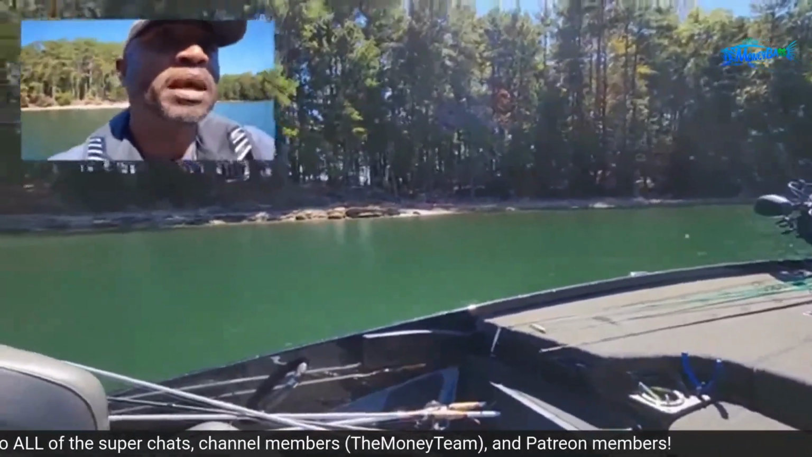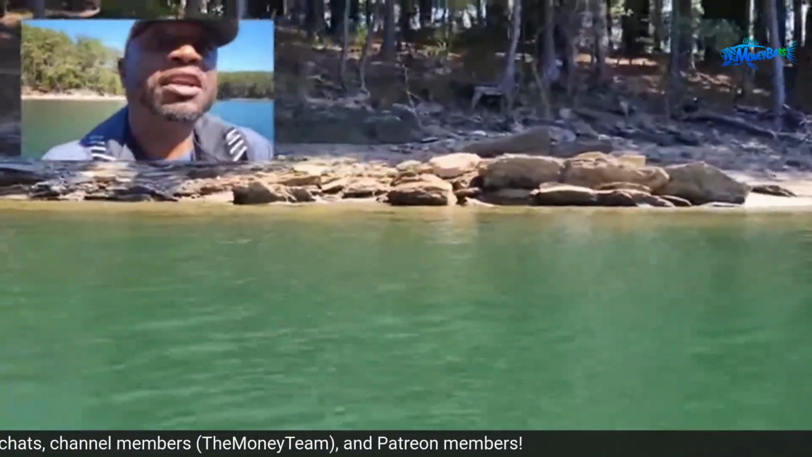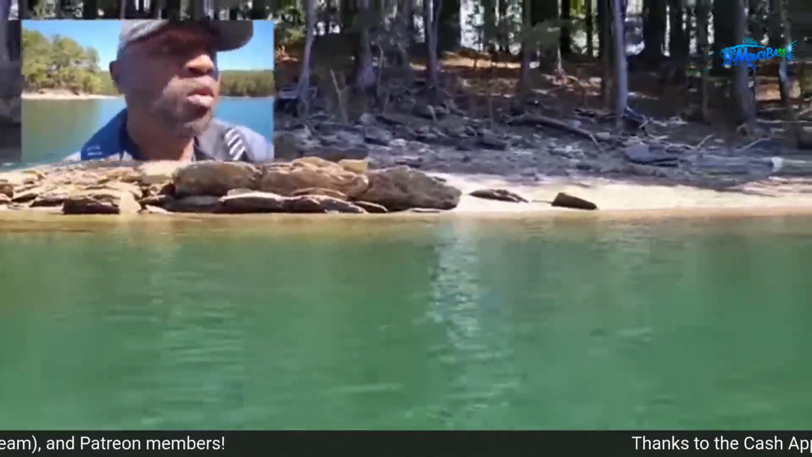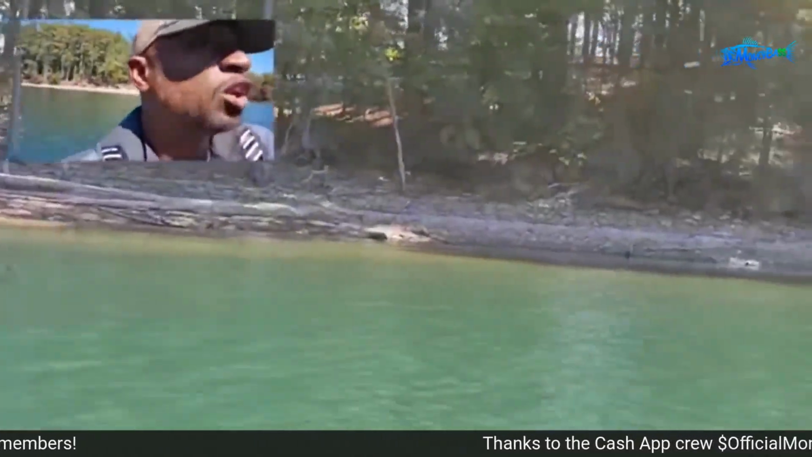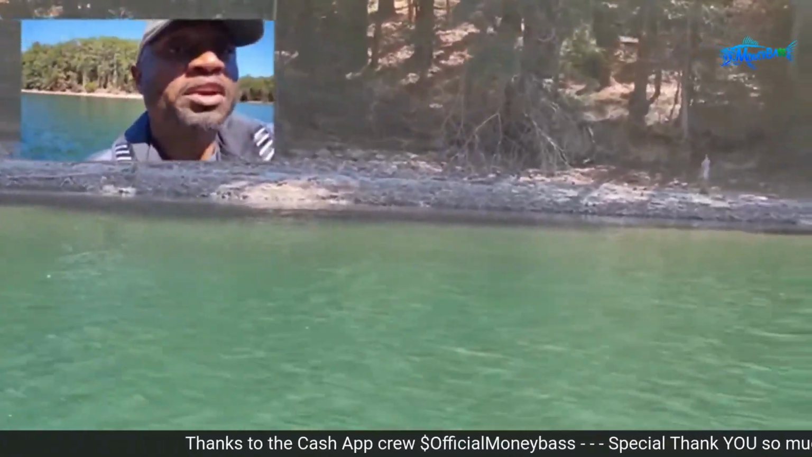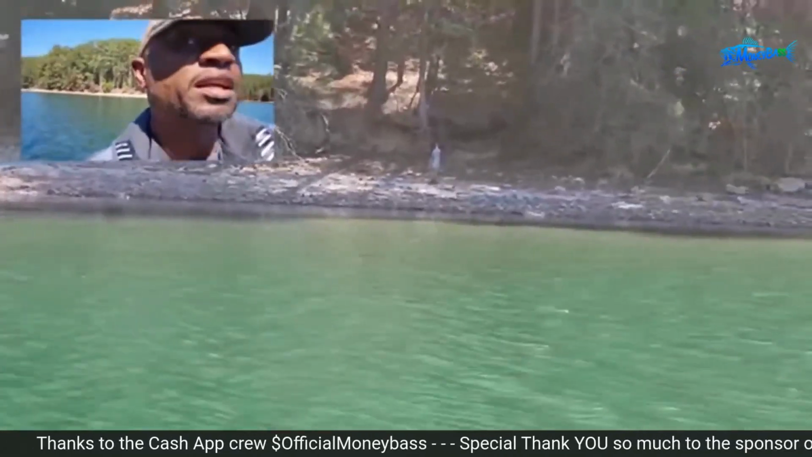But let me get back and zoom in again for you guys. So there you go. Take a look at that. All of that you're looking at would normally be underwater. But now that the water level is low, you can definitely get in here and see those areas, mark those areas, and come back and fish those areas later.